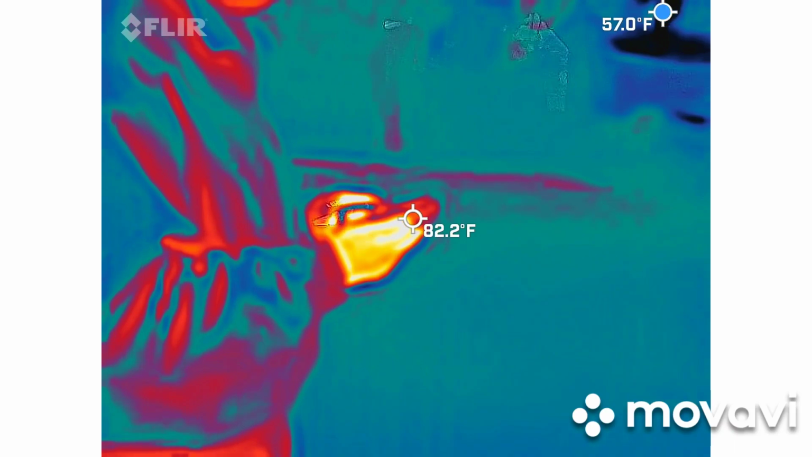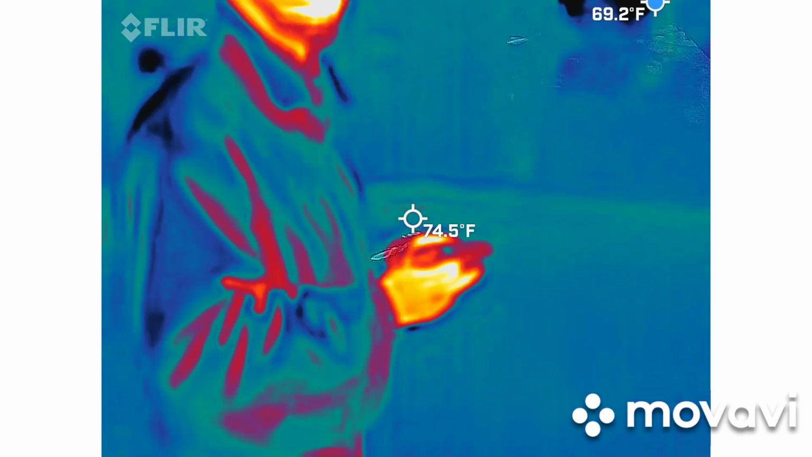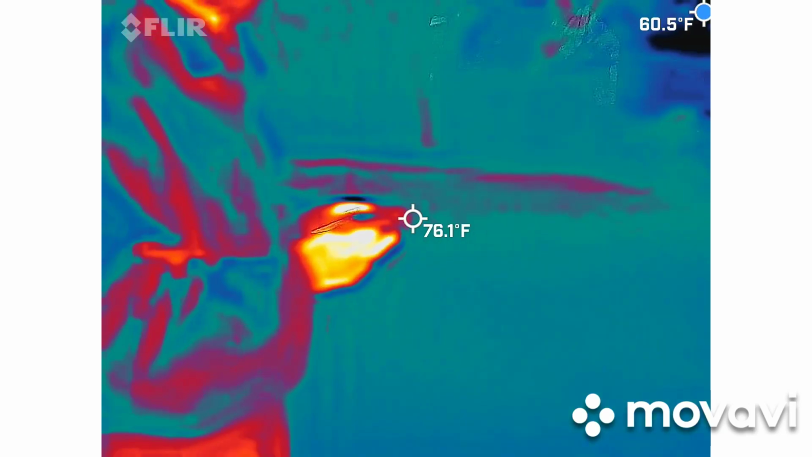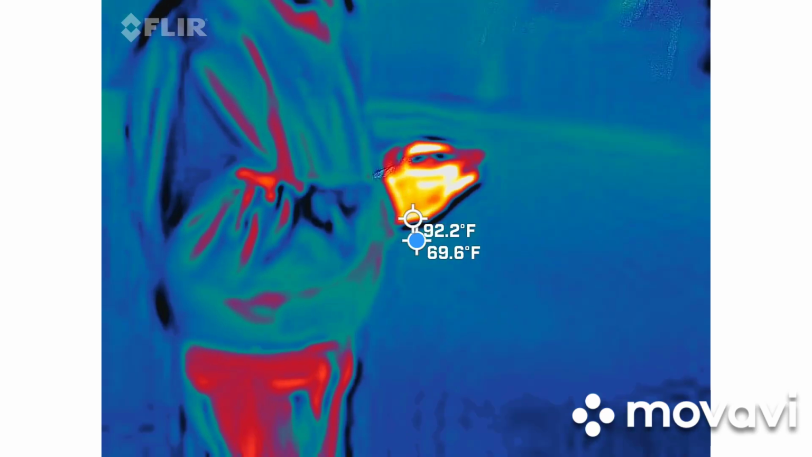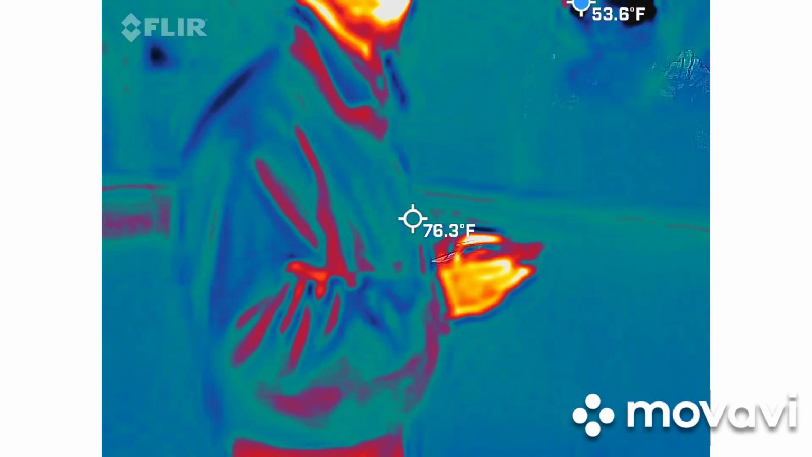Let me ask you a quick question while we're doing this. Sure. Why is he blue? Look. Is it the coat? It's his coat because it's not his skin tone. Okay. So notice how his hands are white and yellow? Yeah. Because that's the variation of heat, basically temperature between his skin and the coat. The coat is obviously picking up the breeze, probably warmer on the inside of his coat because his body temperature is closer to it, and less layers in between.